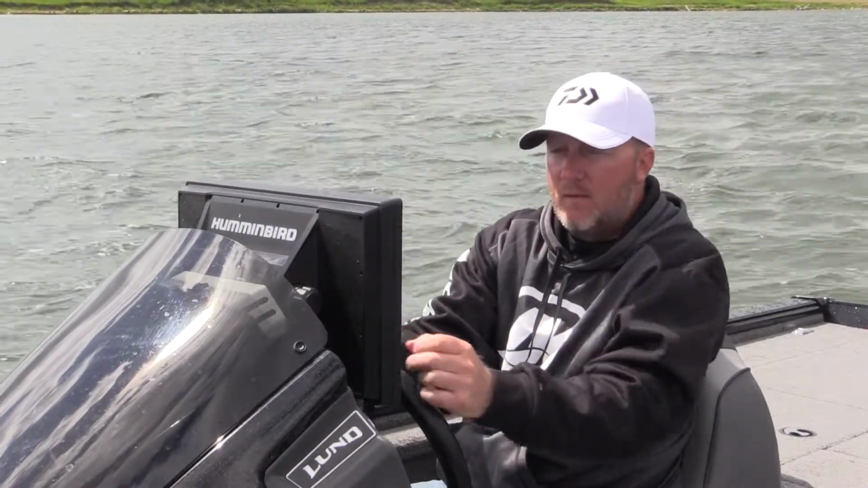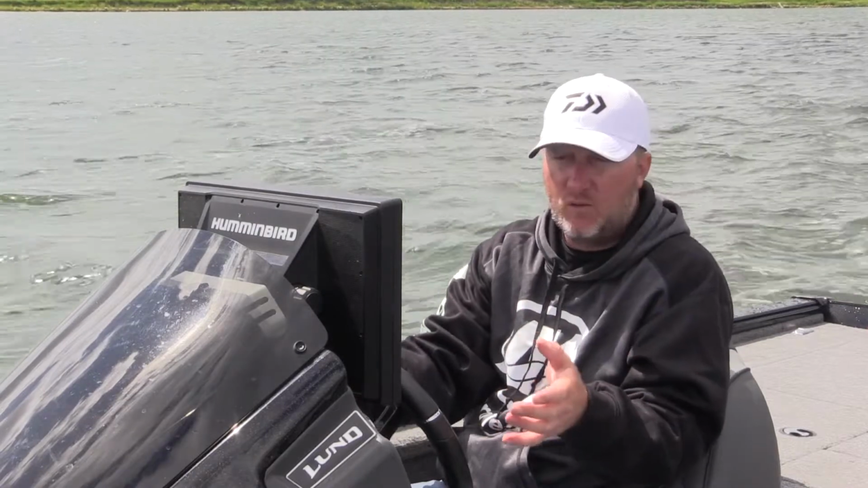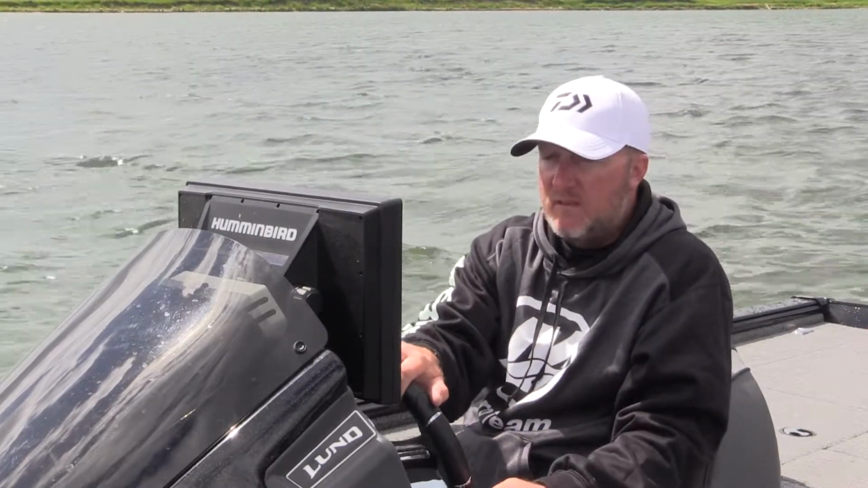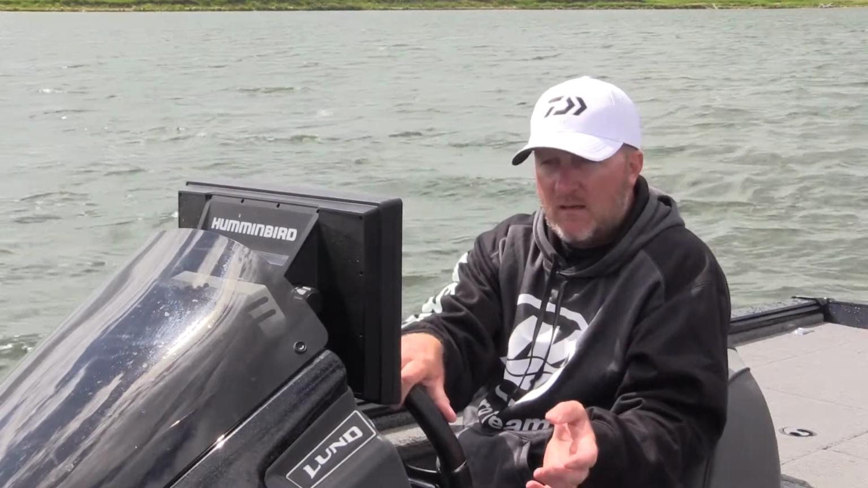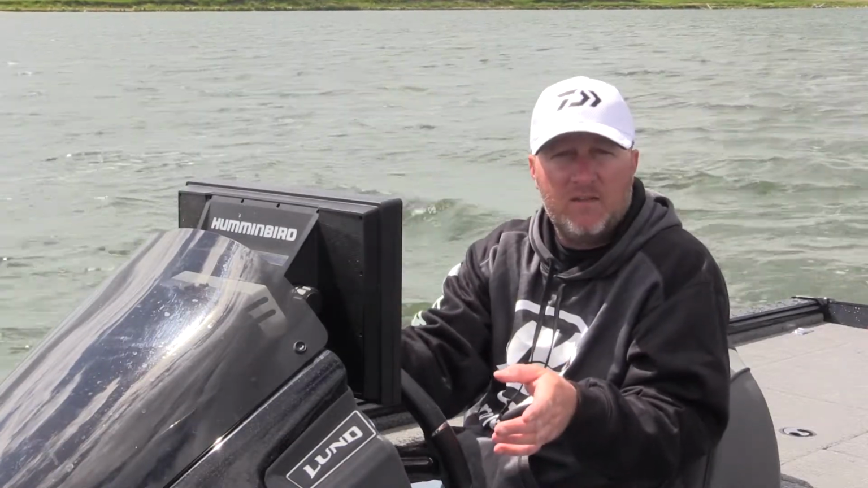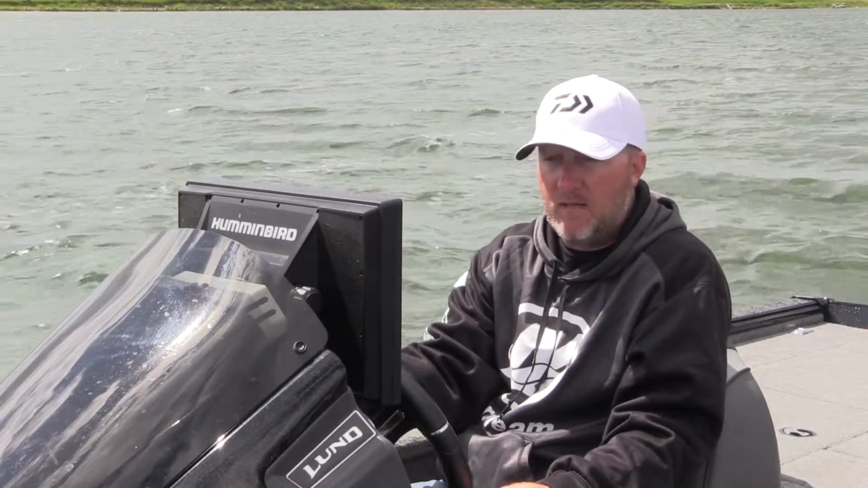Usually with 455, if I was going 4 miles an hour, a lot of times I'd just put the chart speed at 4 and things would work pretty good. But with this Mega, it seems if I'm going like 3 miles an hour, I might have to have the chart speed on 5 to get a real nice picture. If I'm going 5 miles an hour, I might have to be up on 6 or 7.